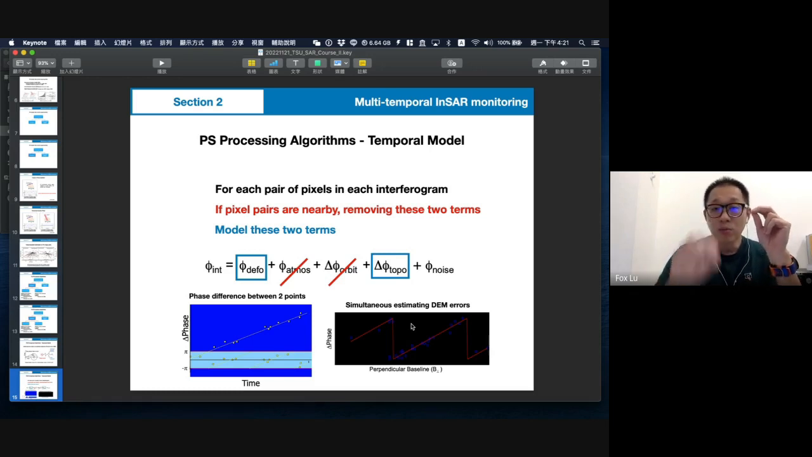We can remove the first two components, the atmospheric delay and the orbit error, because they are very close. So these two components should be the same between these two PS points, they have the same atmospheric effect and the same orbit effect. So we can subtract them from each other and remove that.